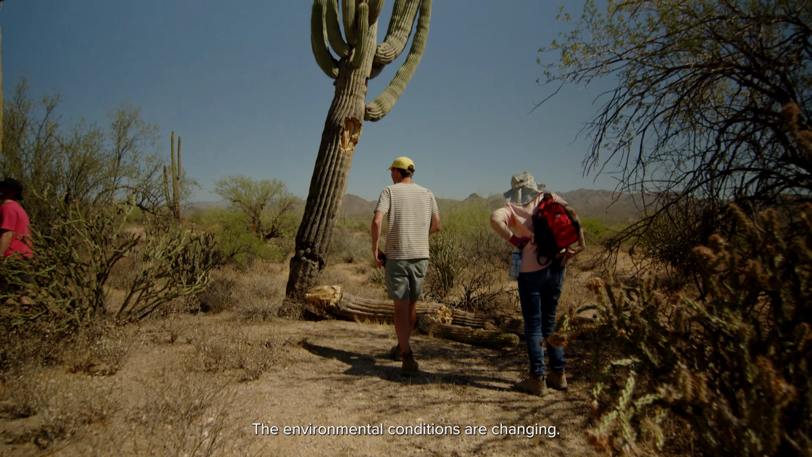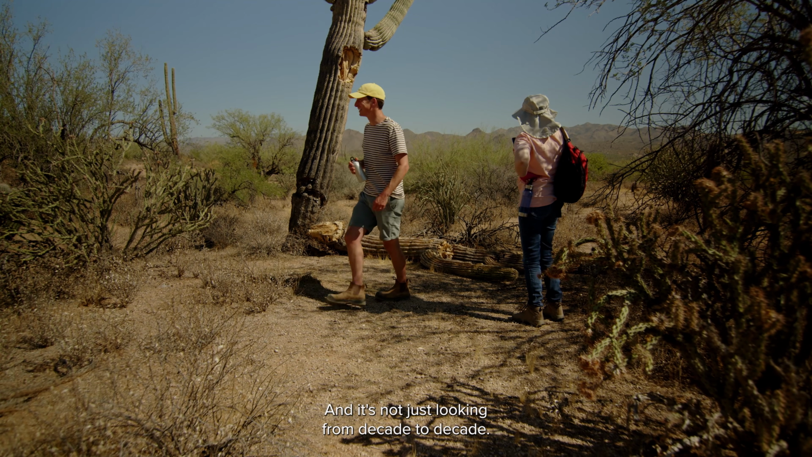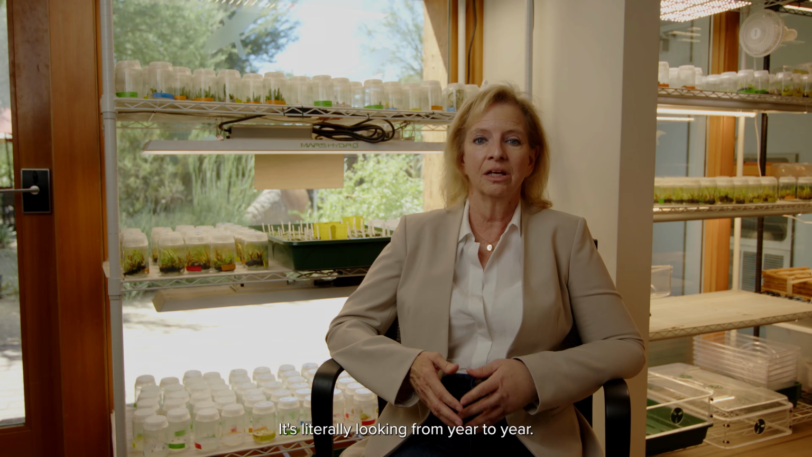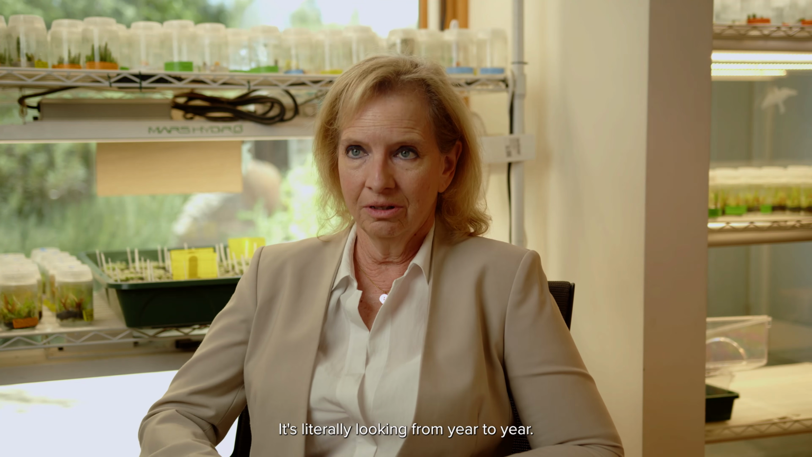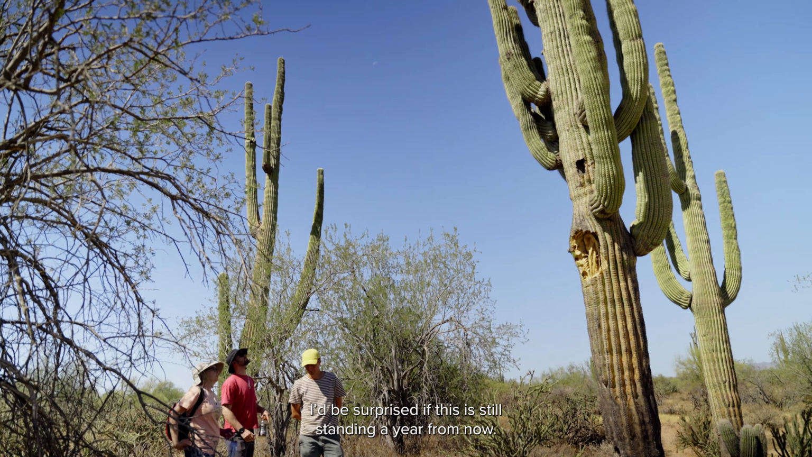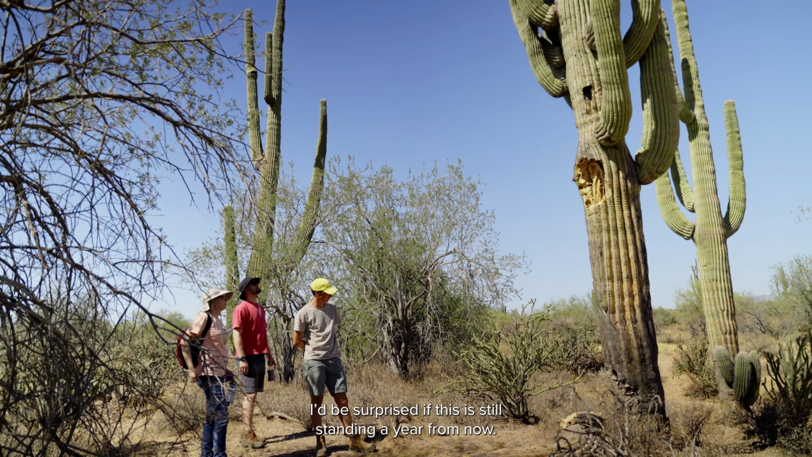The environmental conditions are changing, and it's not just looking from decade to decade, it's literally looking from year to year. I mean, the way that we've been seeing things, I'm surprised that this is still standing a year from now.